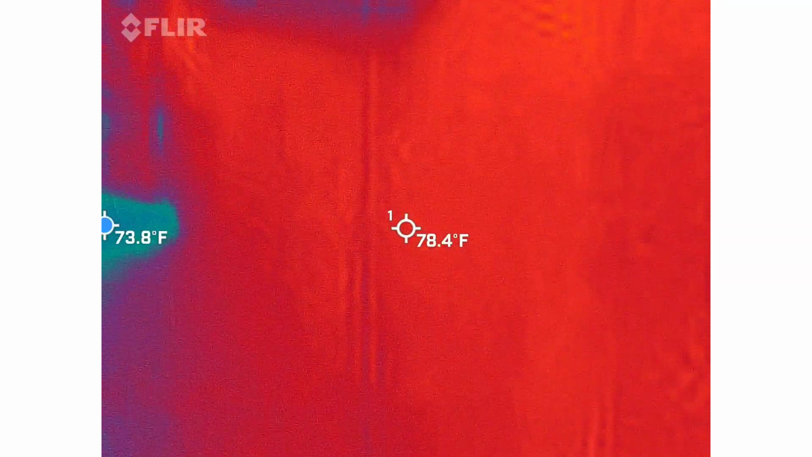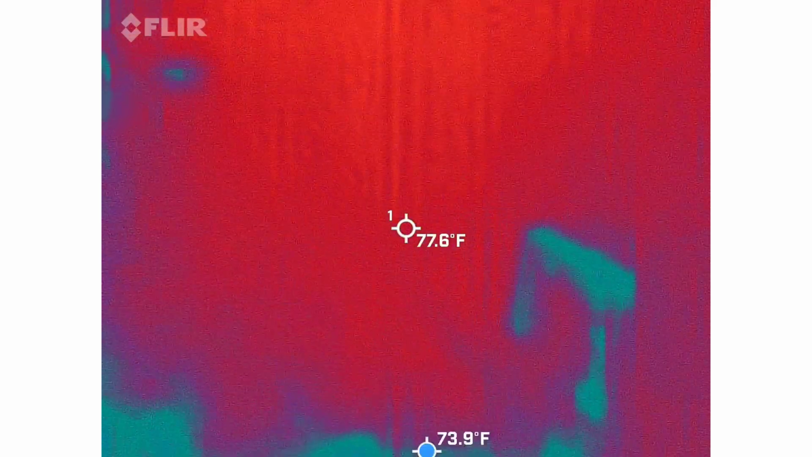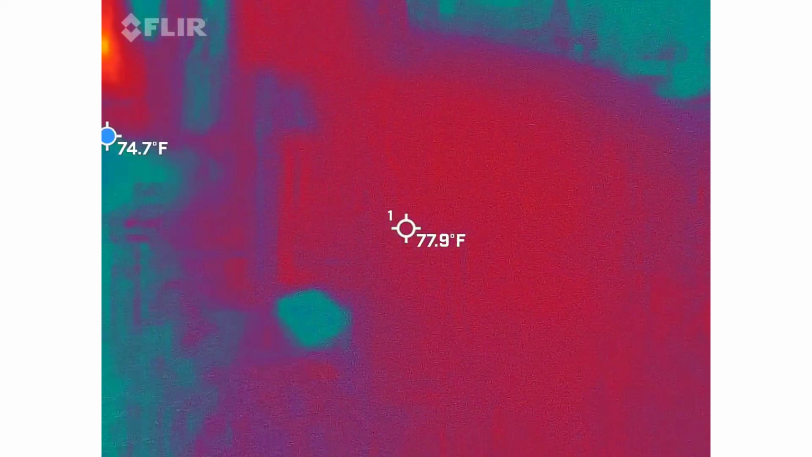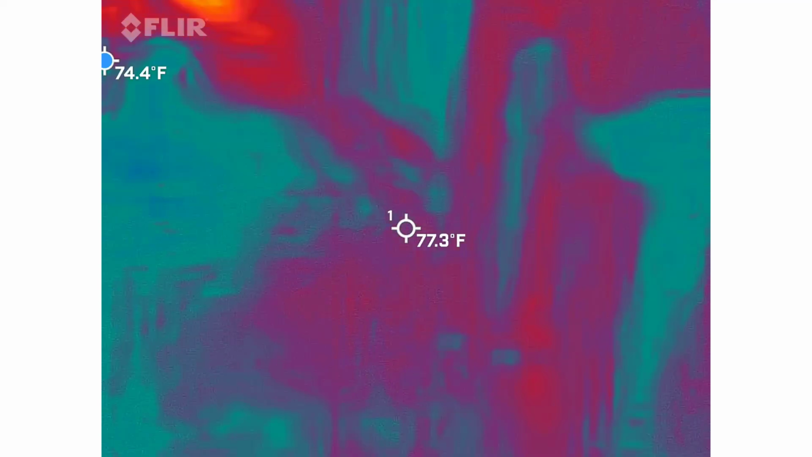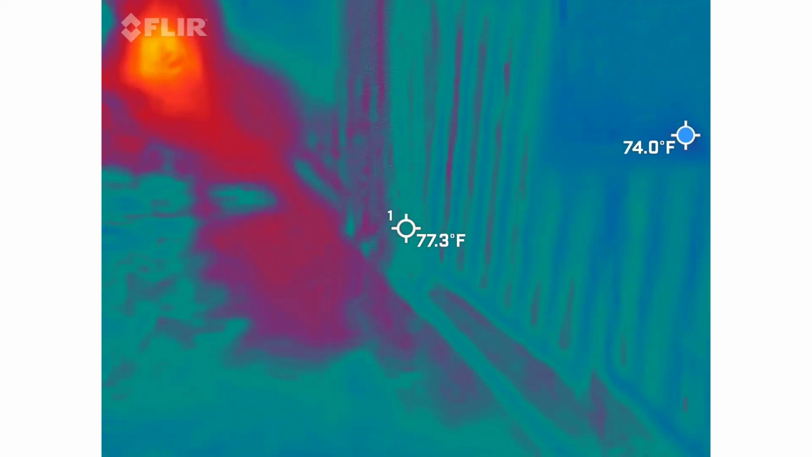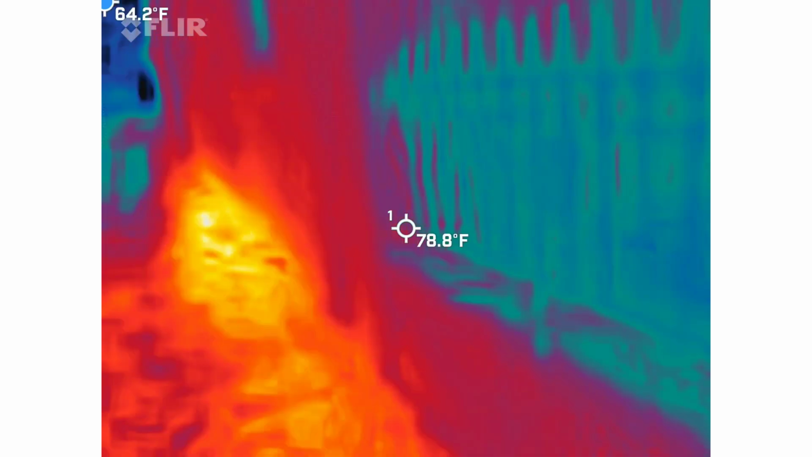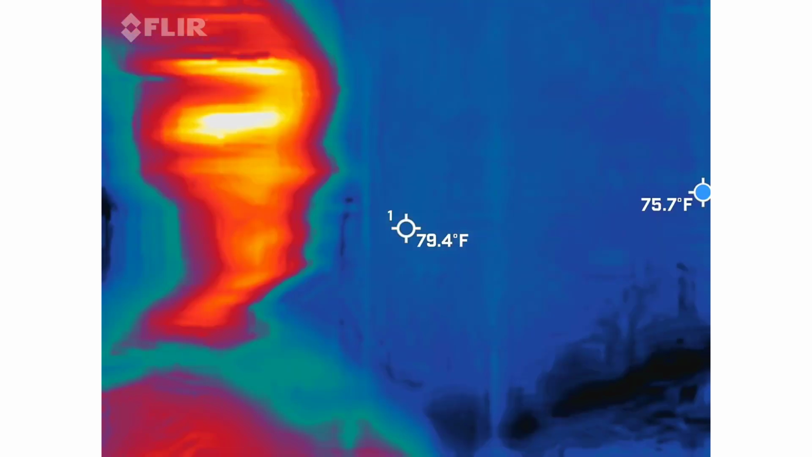I have one question about the camera. What does the white up top mean? The white lines? Those are usually the outlines. It's trying to outline things for you because it does not see in 3D. So it's trying to give you white outlines of the things around you so you can help determine what's what. If you're pointed at this brick wall, you should have a bunch of little white lines around each brick.